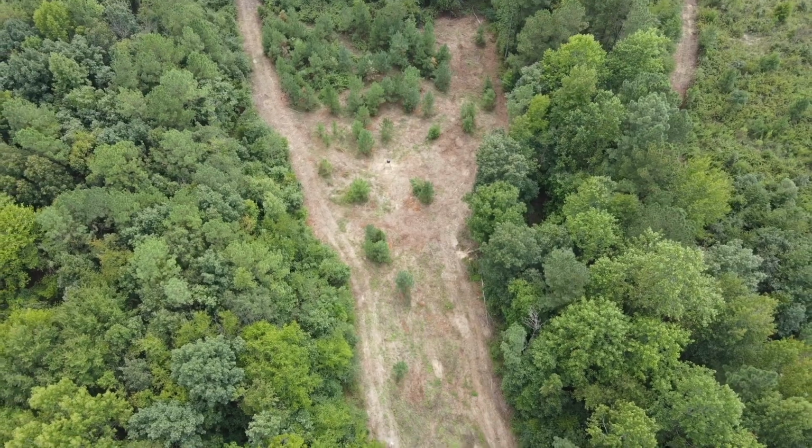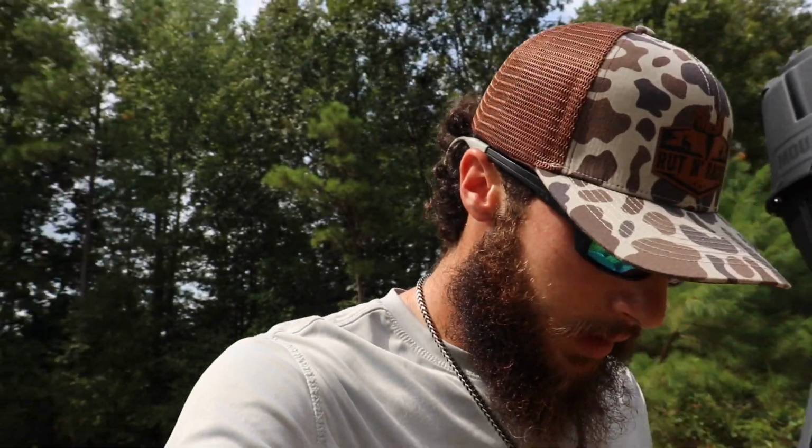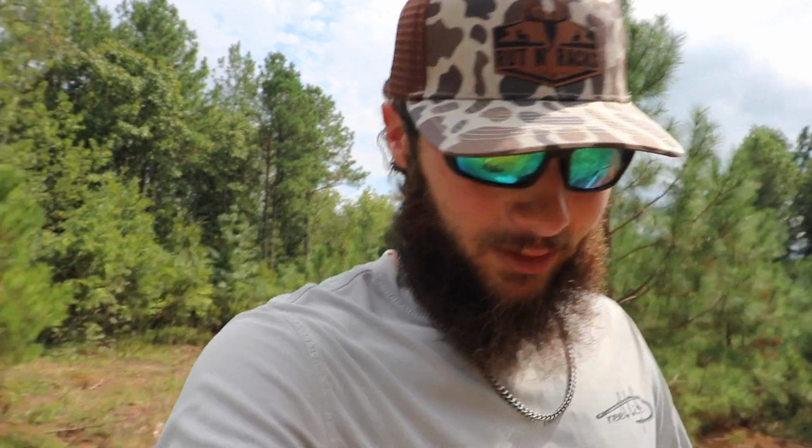The first spot we're heading to, let's just call it the bow stand. Walking up to it, I'm looking around for trails and tracks, and it seems like it's been a little dry right here, but us not having a camera doesn't really give us a whole lot to go off of.